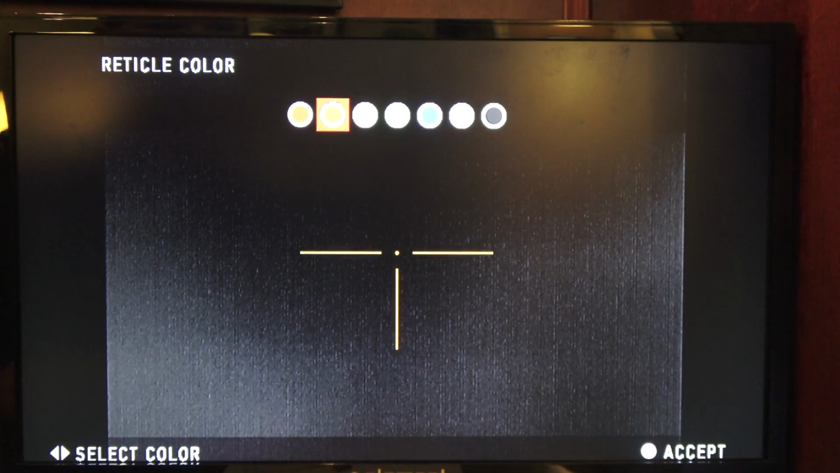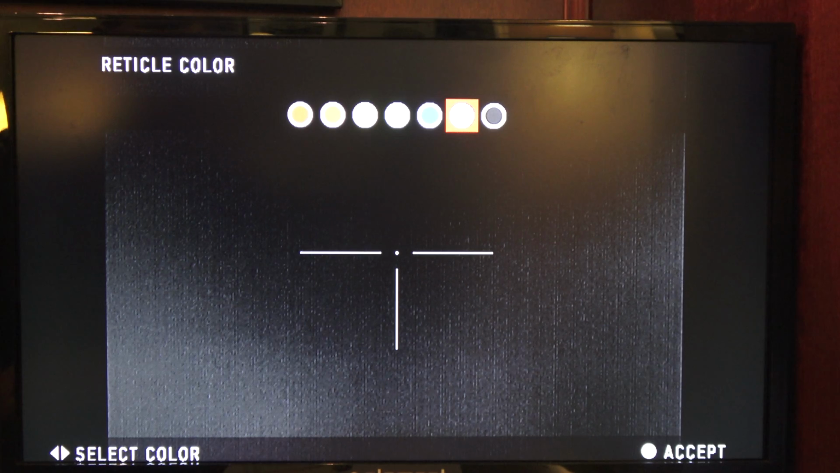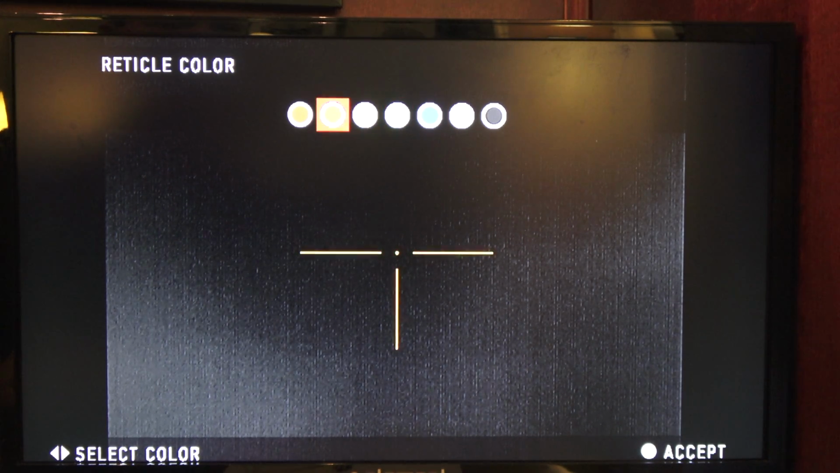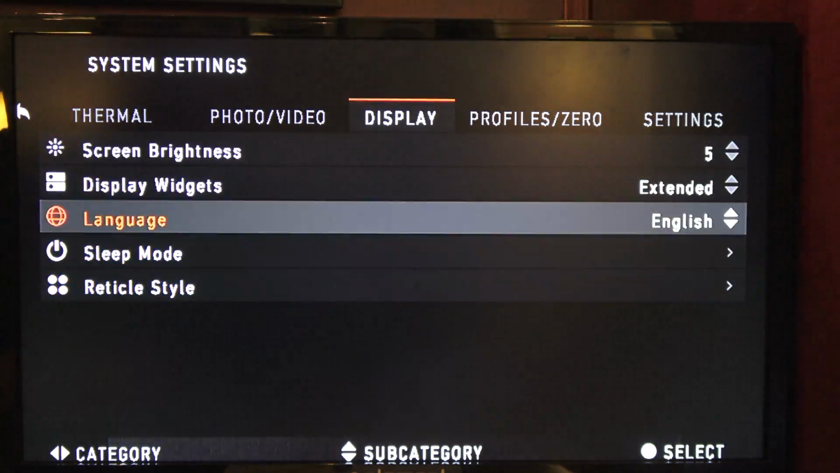And color, since we're using the white hot, the black probably won't work. Gray might look cool, or orange might look cool. We're going to select orange right now. All right, so that's everything in display.